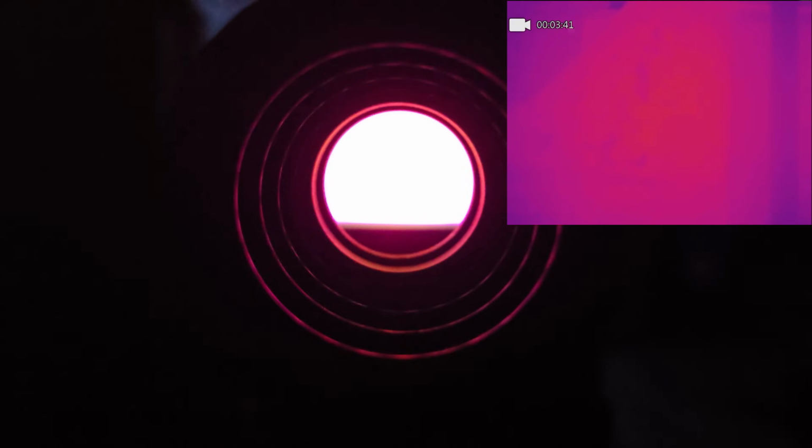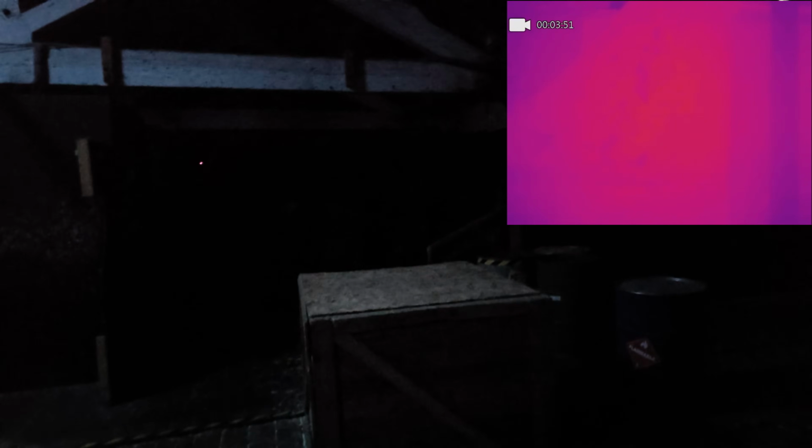So the scope is set up here. I'm doing this on my own, so it's kind of difficult. And like I say, everything in here is the same ambient temperature, so you're not going to get definitive lines between structures and stuff because everything is the same temperature. Hopefully I can reiterate that enough. Now you'll see from the other footage I got from outside, where everything isn't the same temperature, it's a lot easier to see what you're doing.